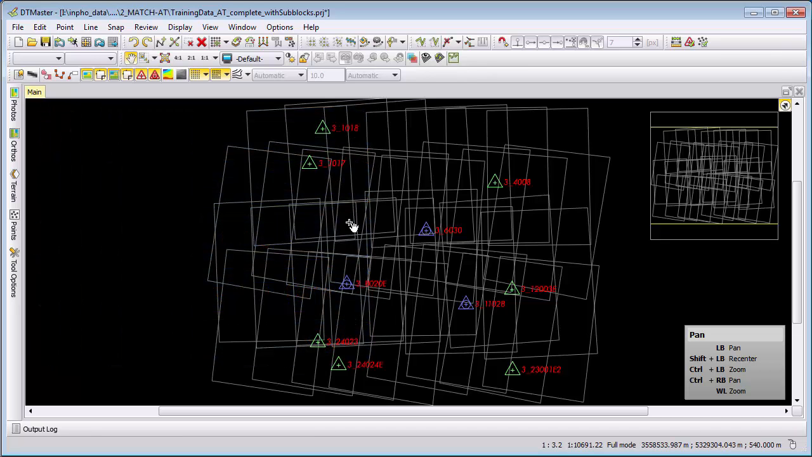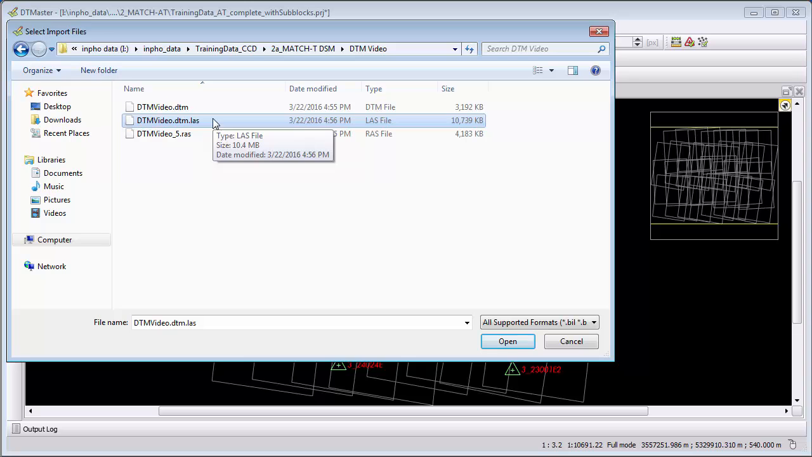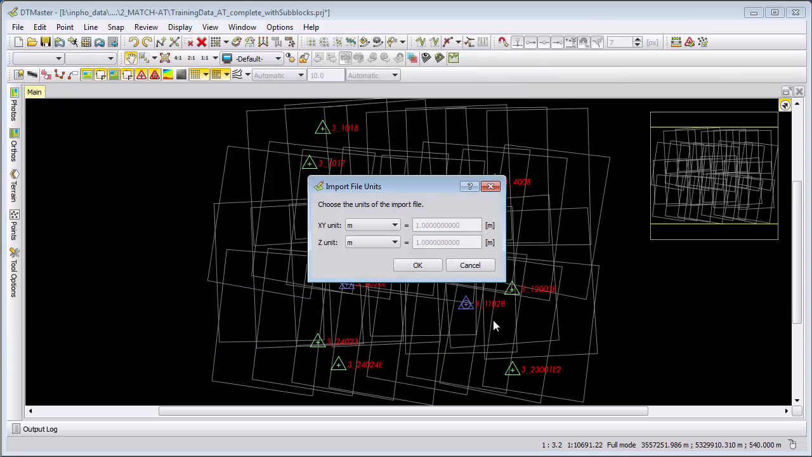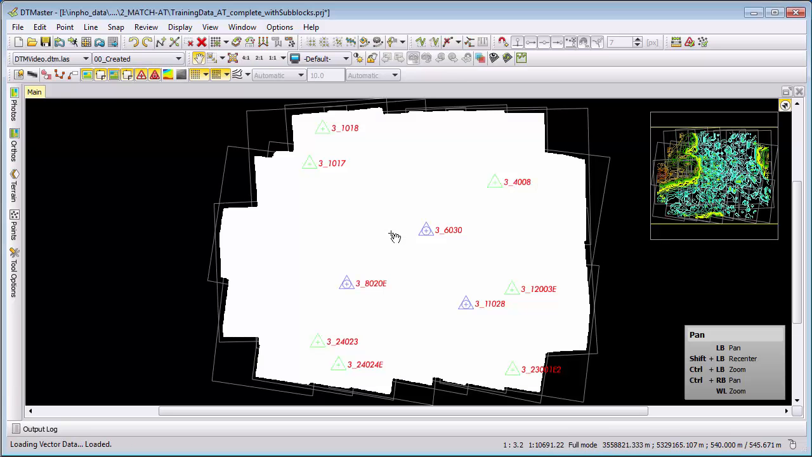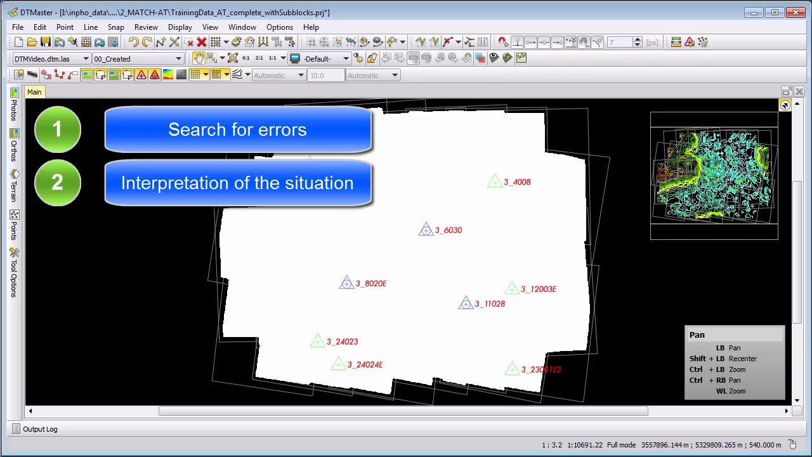We will do this with specific parts of our data, so let's import our DTM. We can do this by File, Import, Quick Load Vector Data. We go to DTM Video and we select our LAS file. It's a metric project and we imported the data into DTMaster. Let's start to search for errors with relevant information, and therefore in DTMaster typically we use the different display options.